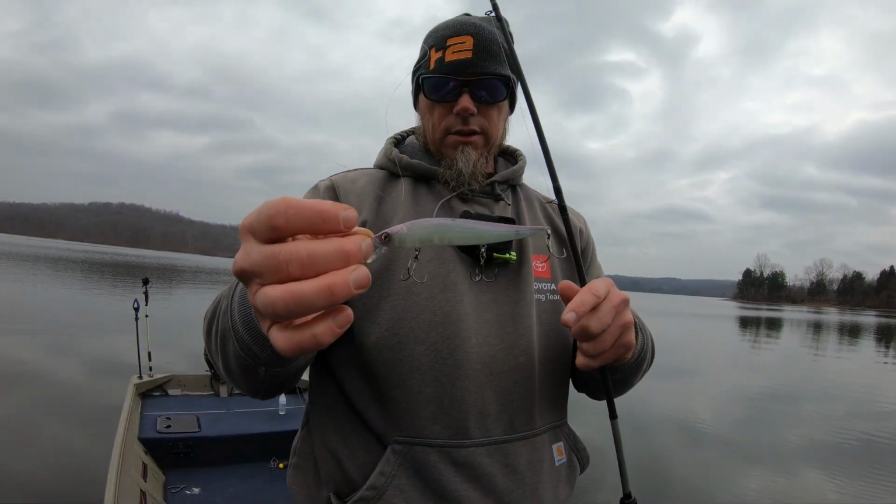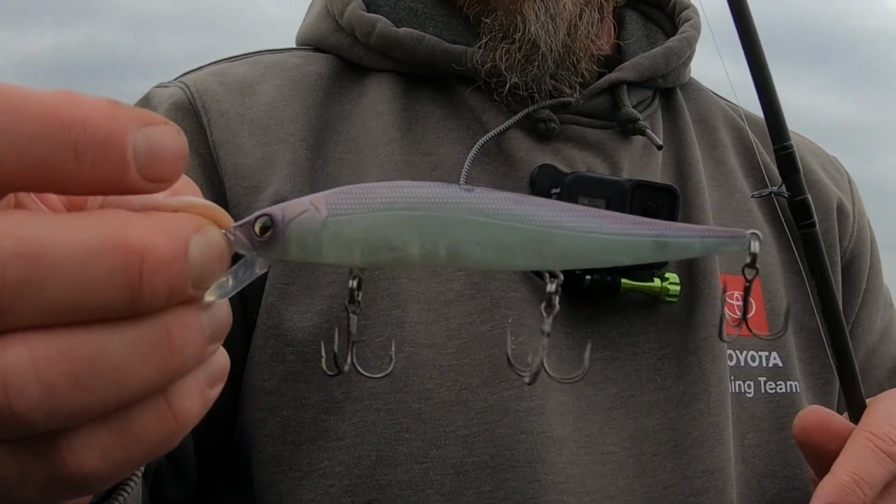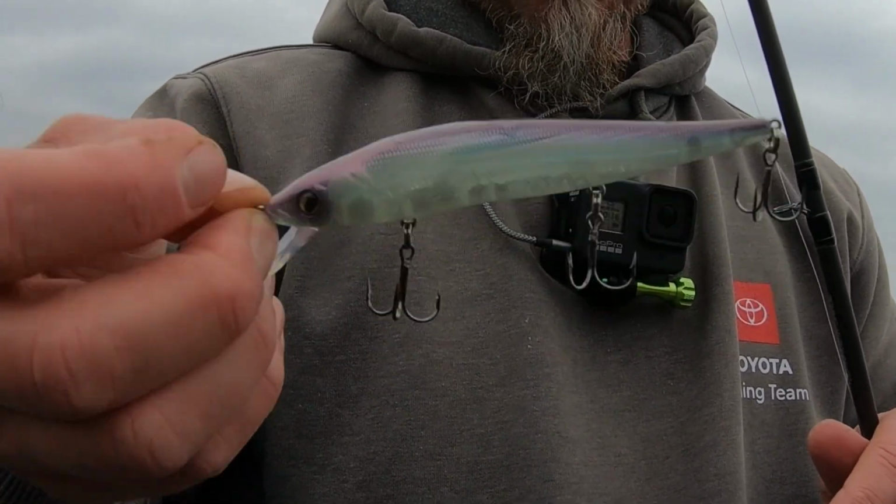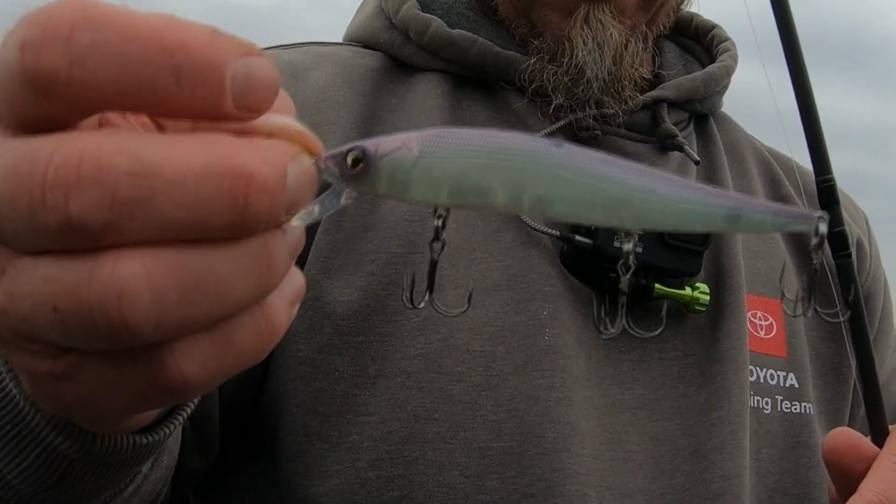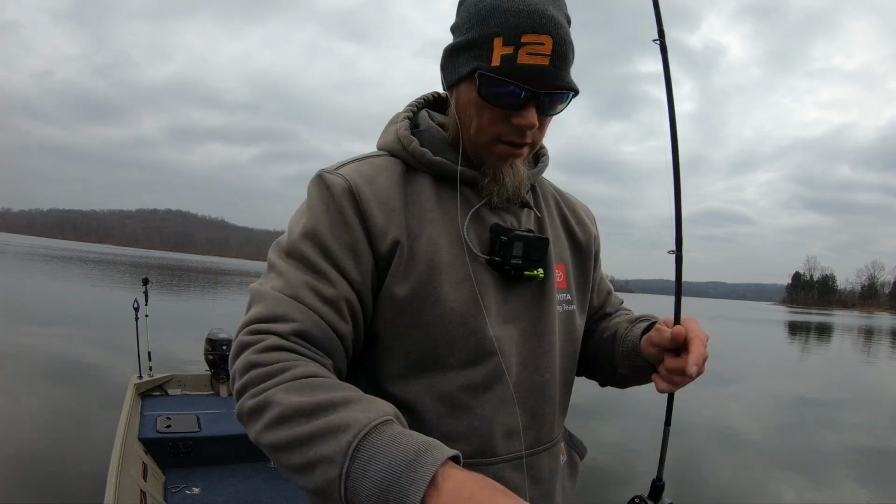Next we're going to do the Lucky Strike RC Stick. And this is kind of designed to look like the Megabass Vision 110, and from the outside it's very similar. Different guts, a little bit different action. Let's see how deep this thing dives.